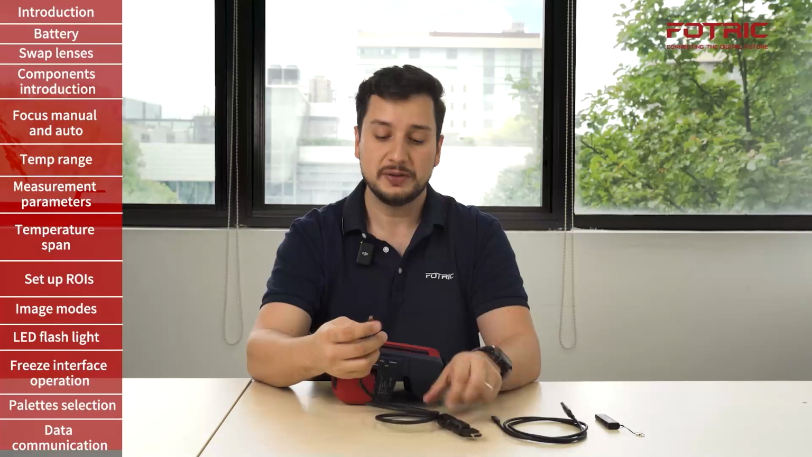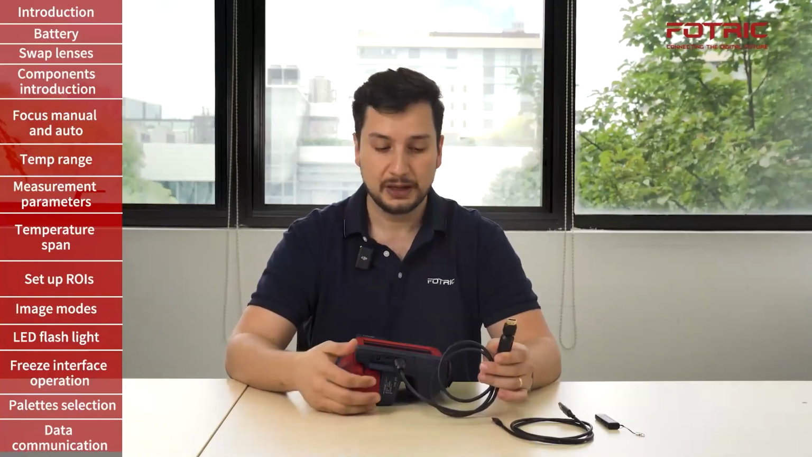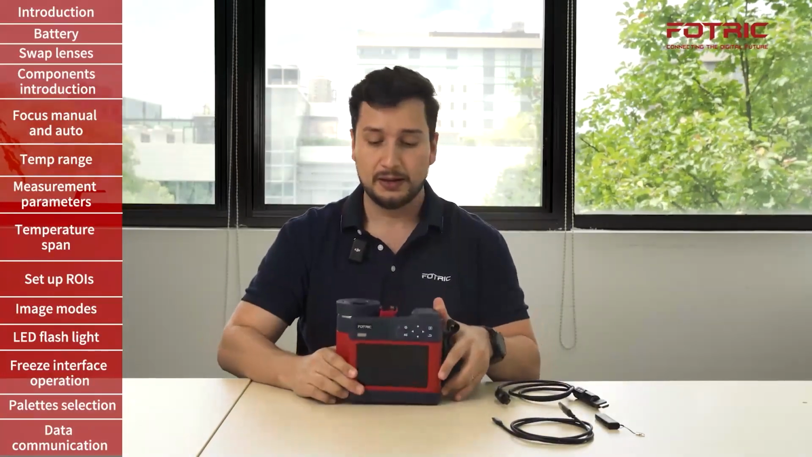The mini HDMI cable will go on the camera, and then this side can be connected to a display screen or also a projector. With an additional special adapter, it can also be used to import the video of your camera into video calls like Zoom or Microsoft Teams. And that's it.